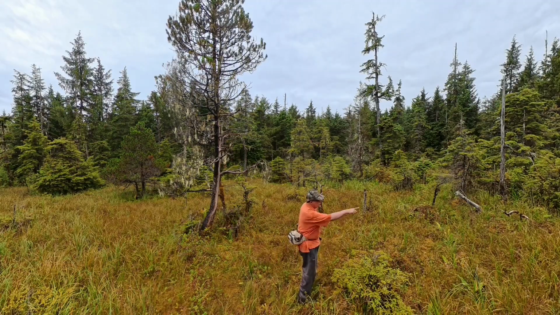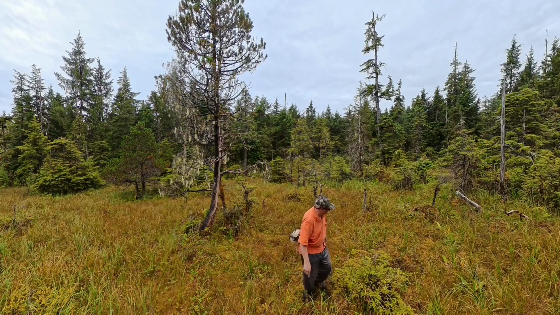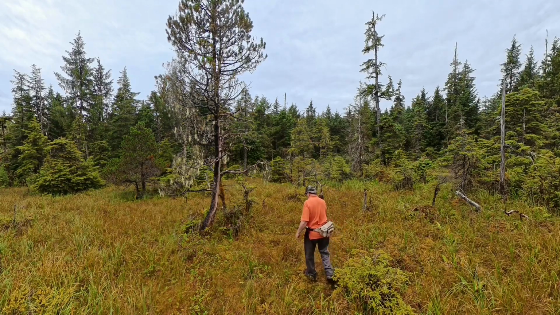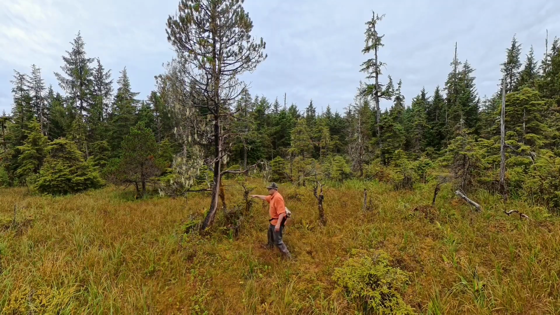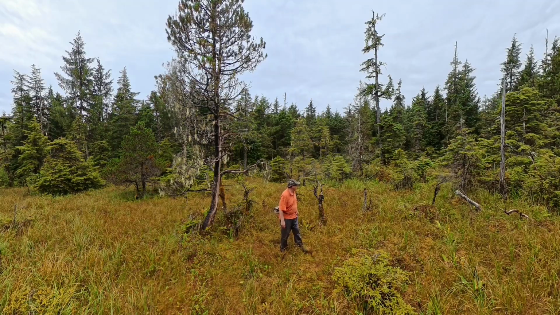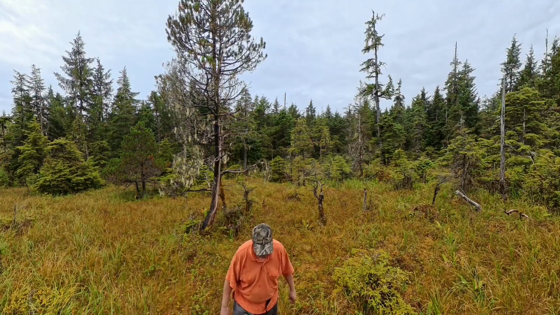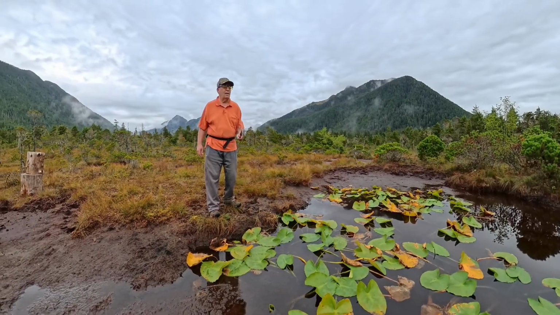Things are starting to change. The bears are starting to spread back up into the hills for a while and hunt deer and dig up whatever else they dig up. They eventually dig up skunk cabbage roots. Here I'm putting out a camera in this area. There's lots of trails and I want to keep an eye out for the upcoming deer rut. So the Sitka black-tailed deer are going to be coming out and doing scrapes and marking up trees and so forth. So I'm getting ready for that.